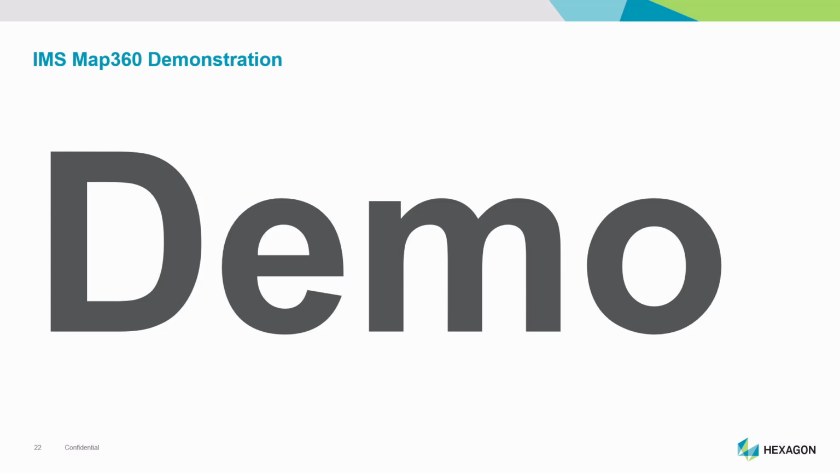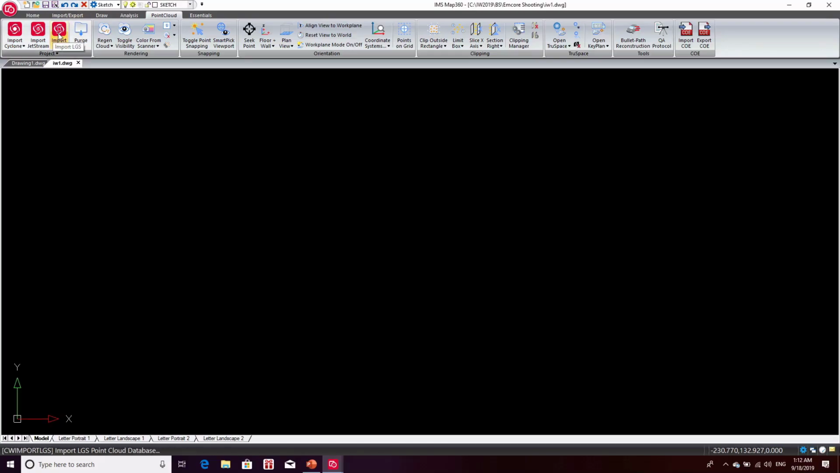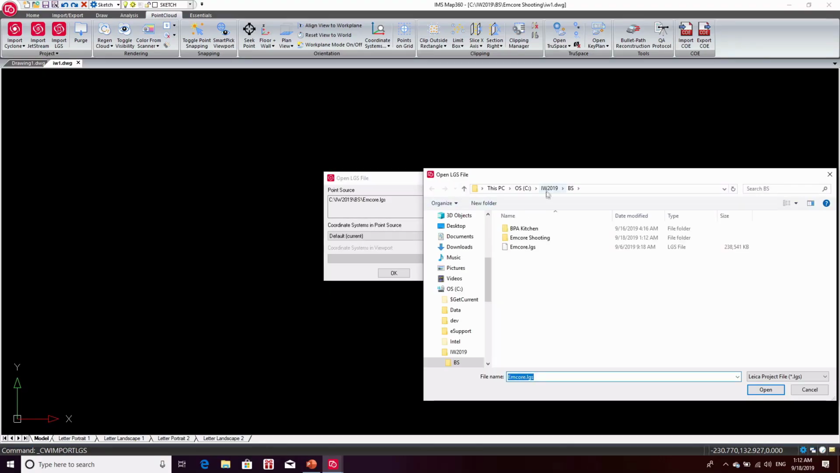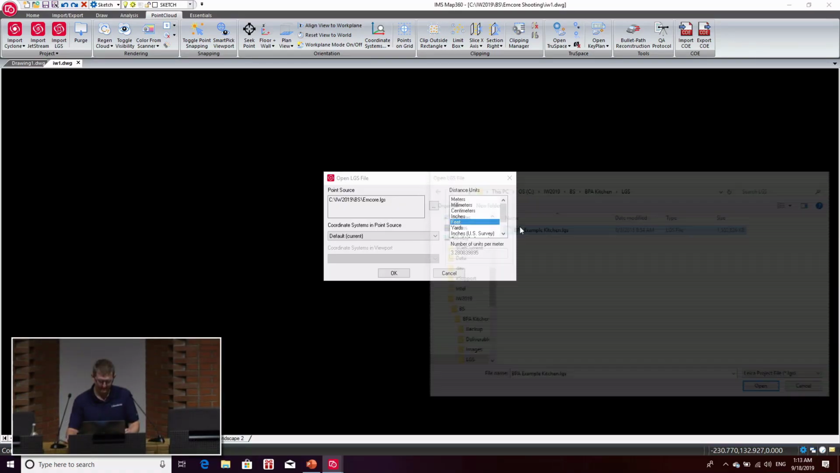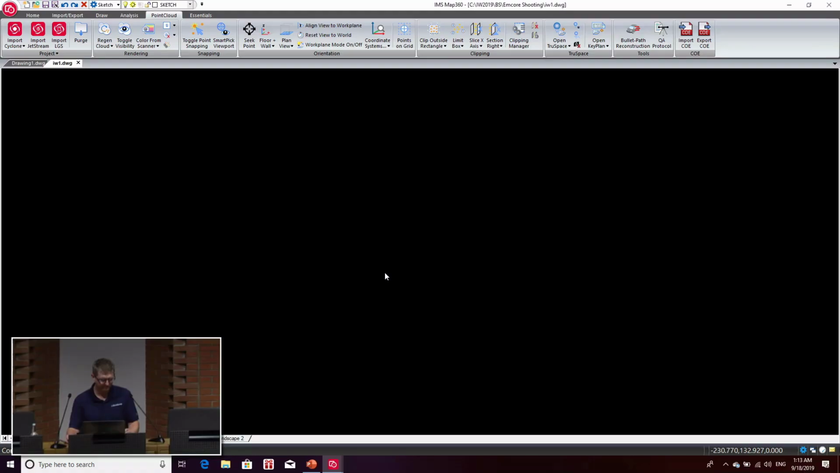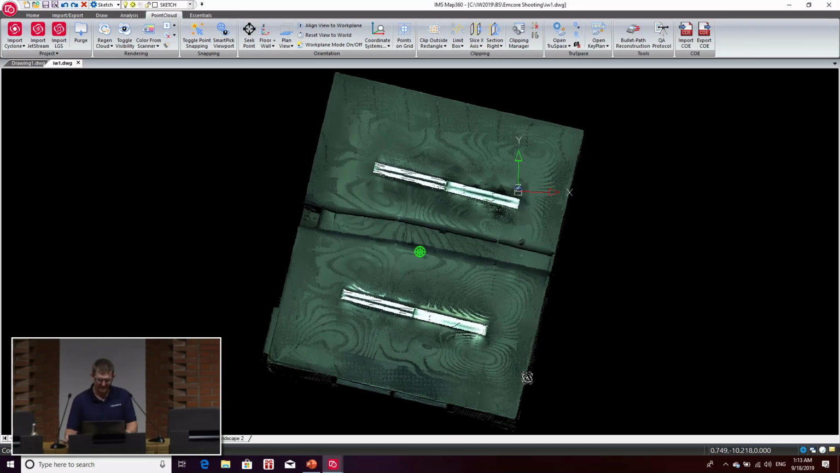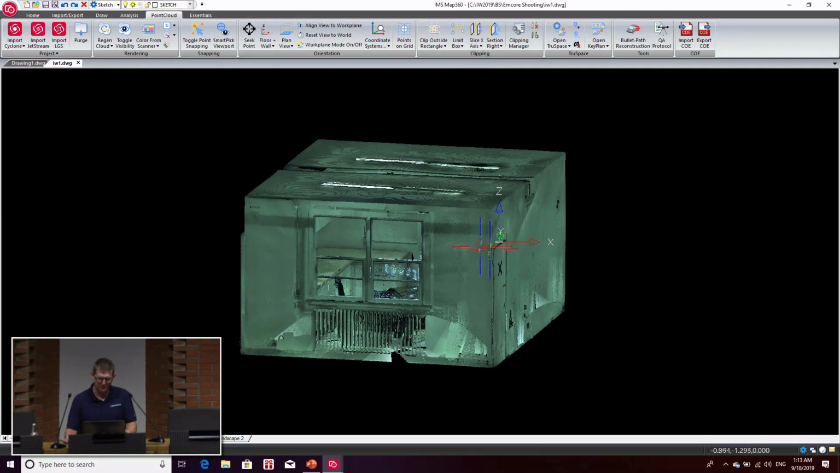Okay, so I'm going to get into a live demo here. I'm going to start out with just creating a new empty drawing. I'm going to import in a point cloud. So what we have here, it looks like it's just a square. It's actually a scan from a 3D point scanner inside a room. So what we need to be able to do is get inside this room that was scanned.